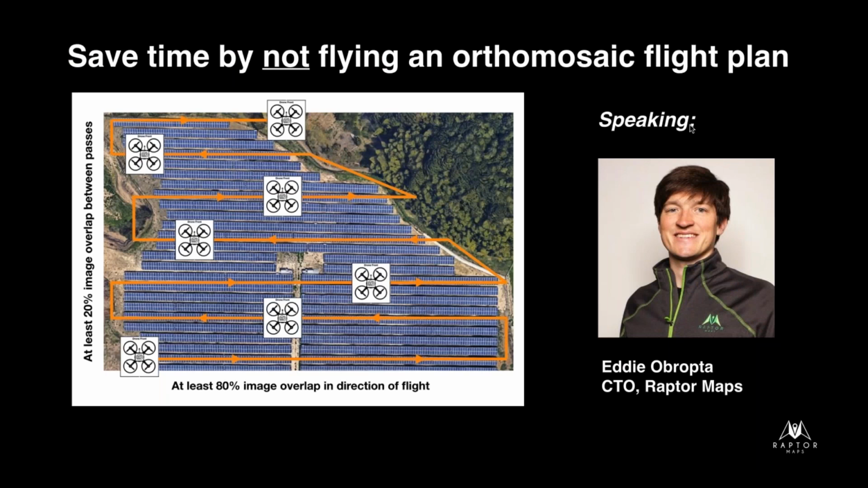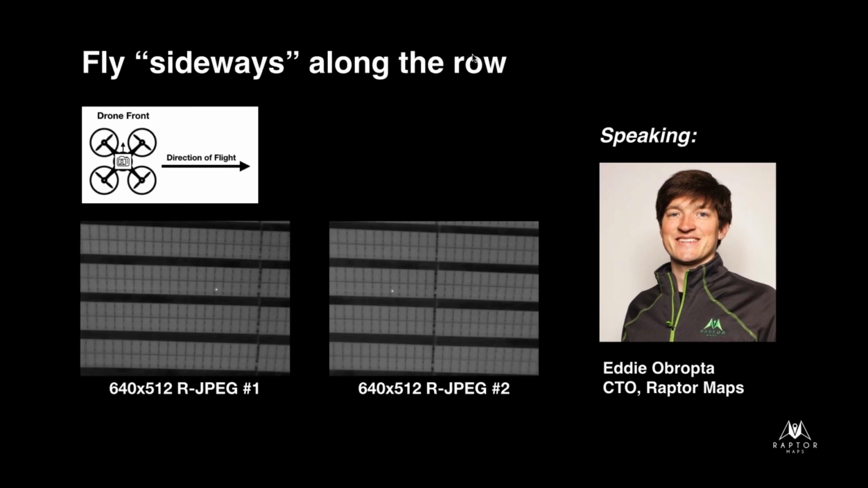All right. Yep. So this is just really recapping what Eddie just showed you, to be a little more clear, we put it on the slides as well. So you can actually see 80% image overlap in the direction of flight and how you fly and which way you point the drone. And this also covers what he just showed you, flying sideways along the row. I just want to clarify, when we say overlap and side lap, just to be really clear about the terminology, we say that overlap is what's in the direction of flight, and the side lap is between the passes. So that's how we refer to it.